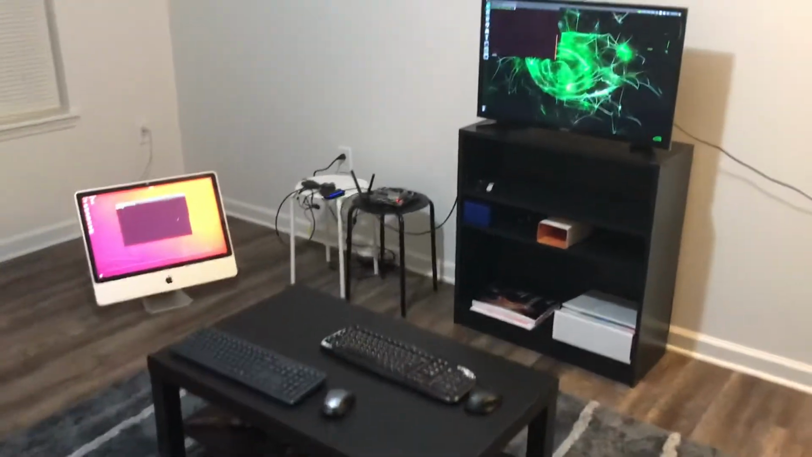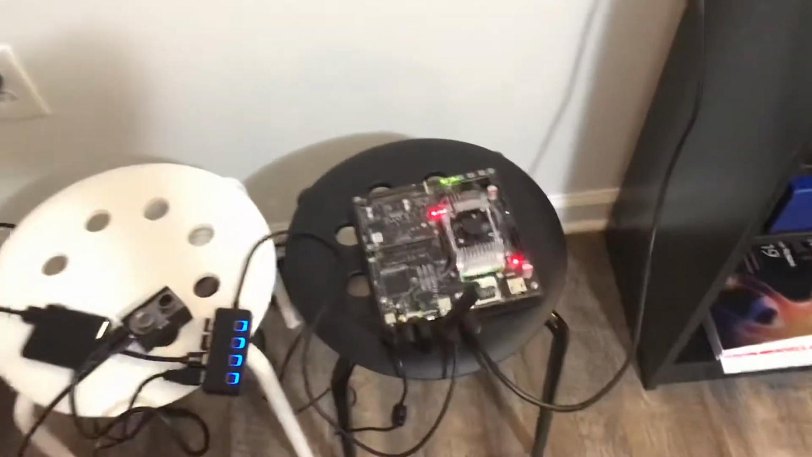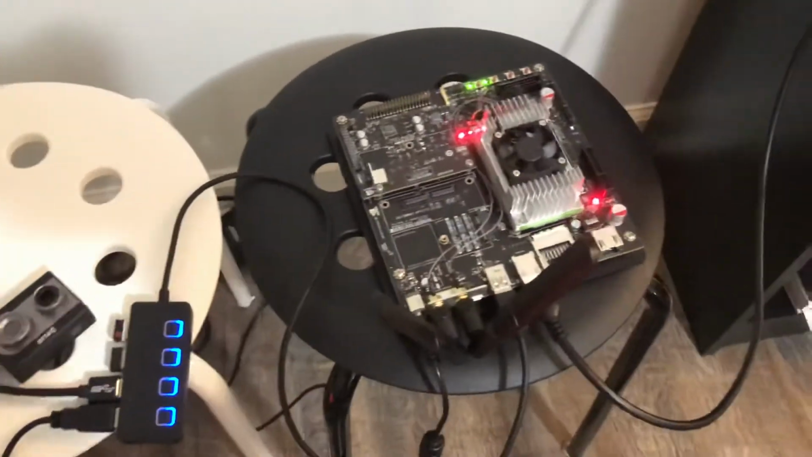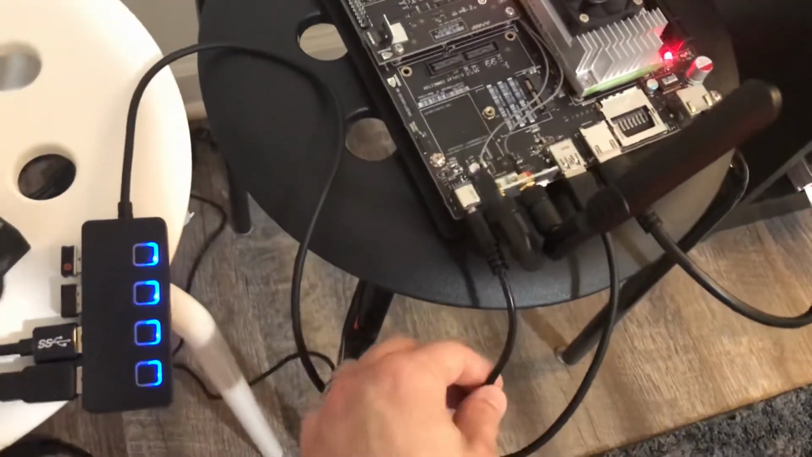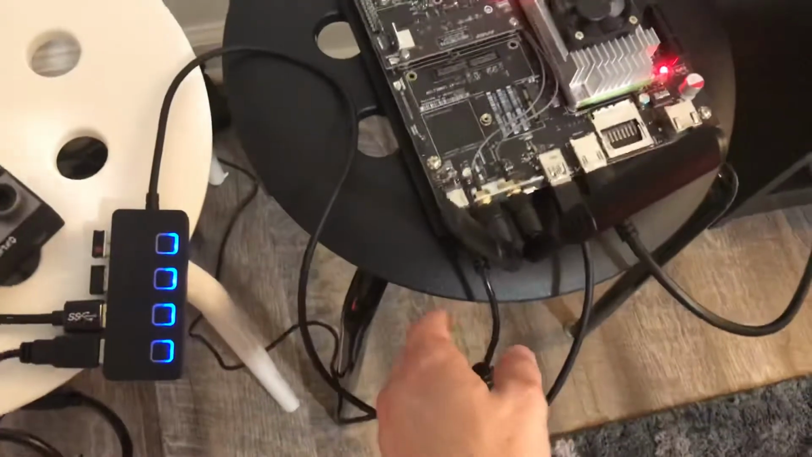Now let's go over to the hardware, and we're going to look at the Jetson TX2 connections. We have the power cord here, which is connected to the outlet to power this board.